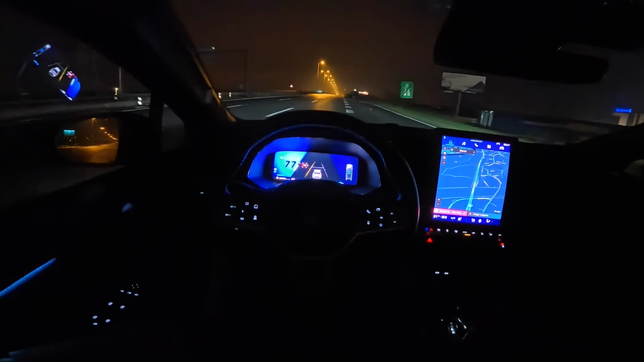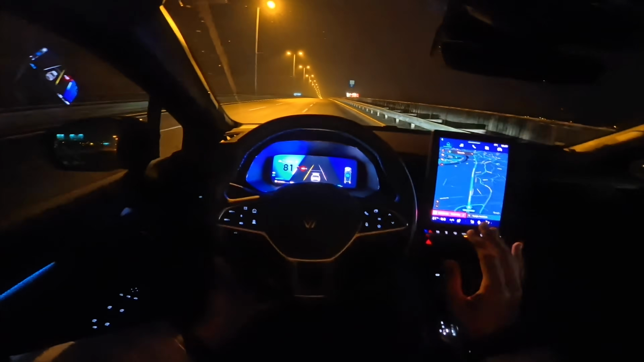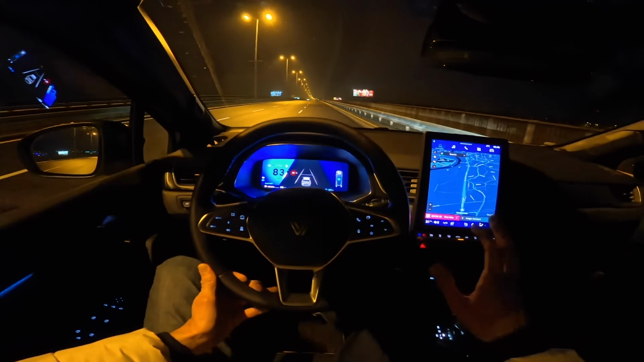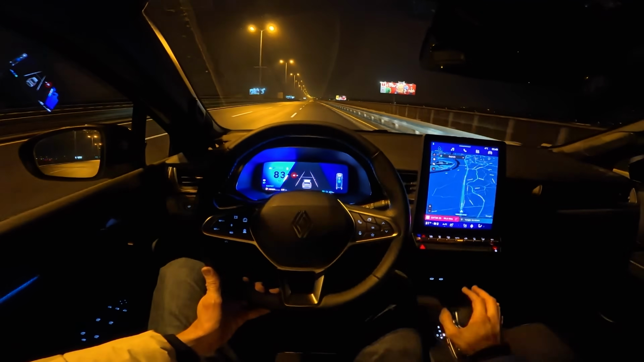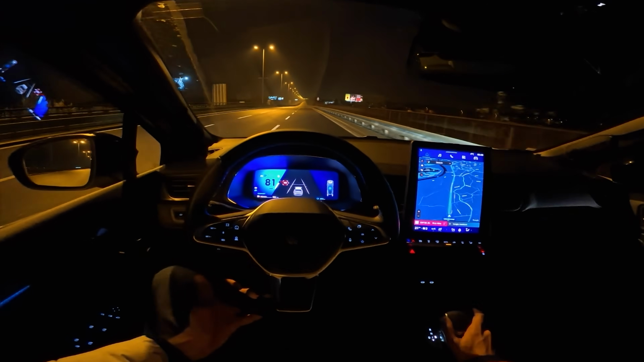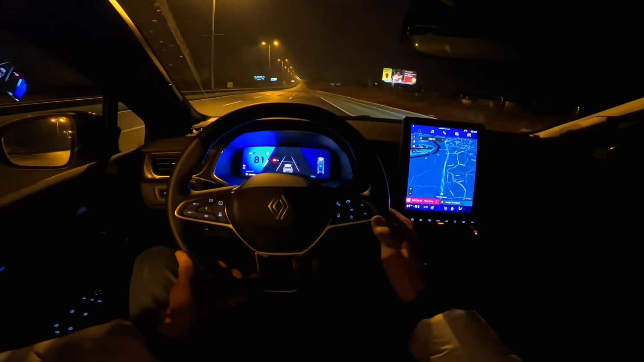I've tested the MG's one as well, also working very good, but with this one in Renault, you don't have to worry about the consumption at all. You can really get those WLTP figures if you're not a fast driver, if you're not heavy on the throttle. So this system is very nice and efficient.